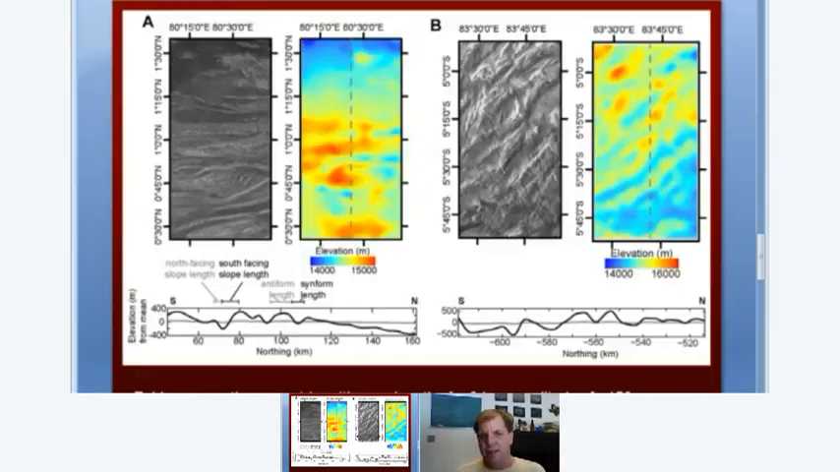Another thing we're doing with the data is looking at a few areas where we have coverage in the stereo of some of the really large volcanoes. These are two examples of the deformed terrain that you put up on the screen.